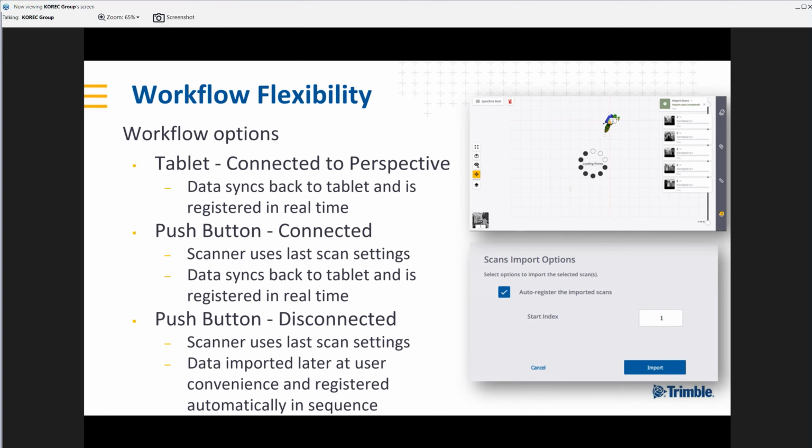So we have workflow flexibility. Now, what do I mean by that? So these are different ways in which we can operate the scanner. We have our tablet connected to Perspective as our first option. This is the richest way to work. So data is being synced, we're registering in real time, we're viewing our imagery on the tablet, we're triggering the scanner on the tablet, we're choosing our settings live on screen.